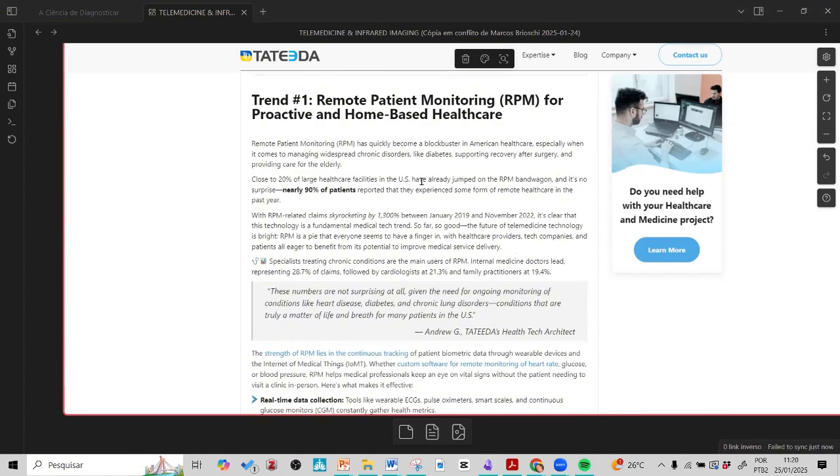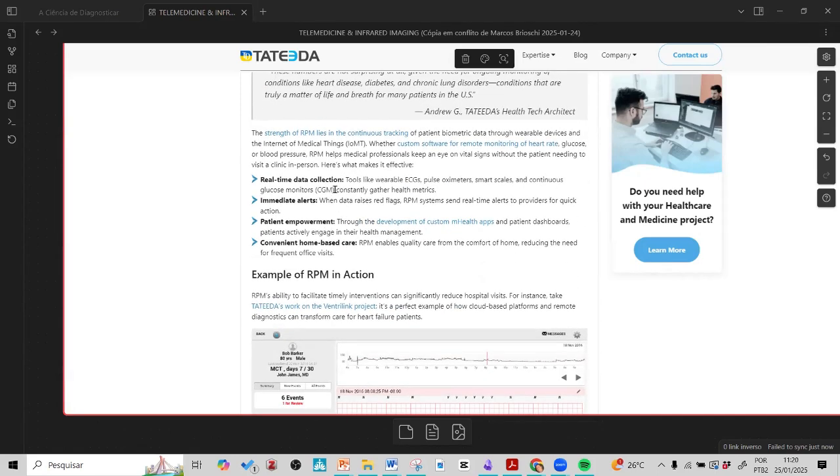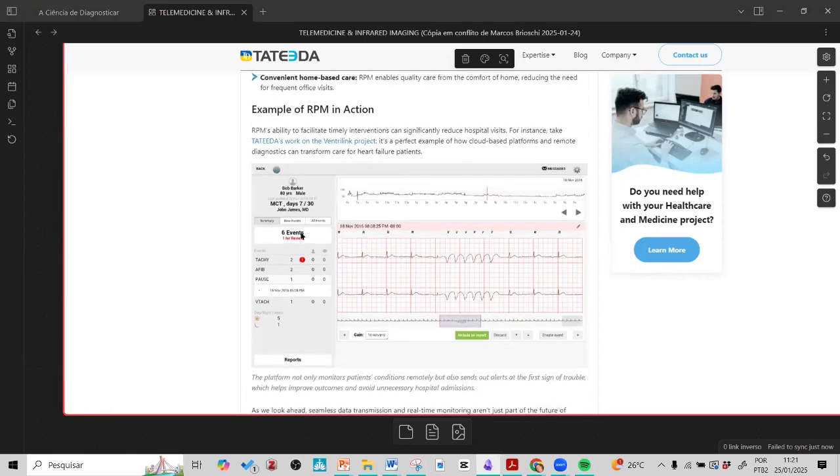So it's increasing a lot. In the US, they did research, and 90% of patients report that they experienced some kind of remote healthcare in 2024. So many people are using that. It's a way to real-time data collection, immediate alerts of risk of ulcer, especially in diabetic foot. Patient empowerment, so we must think about that. And convenient home-based care. So it's a trend.